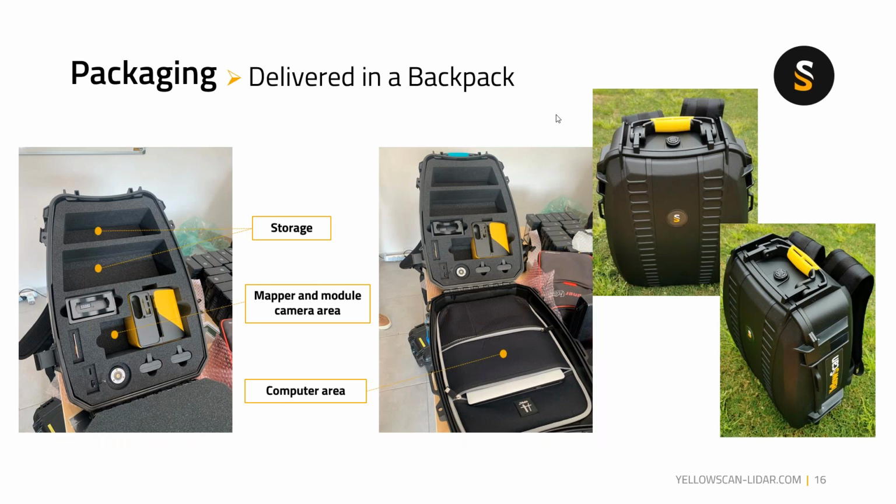With the packaging, just to give you an idea of how it looks, it will come with the backpack, as the photo shows here. You can see there's a compartment for the camera module as well. Sometimes some of our clients don't need the camera module, so you see there's a compartment that's empty there. You have lots of storage, and there's a computer bag where you can put your laptop as well. It's just an overview of the casing, and it's very easy to move around as a backpack for any survey jobs or other project work.